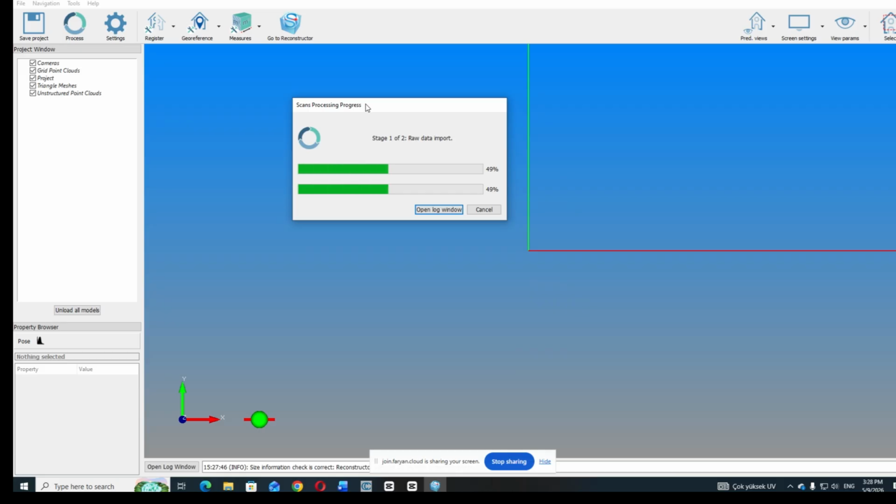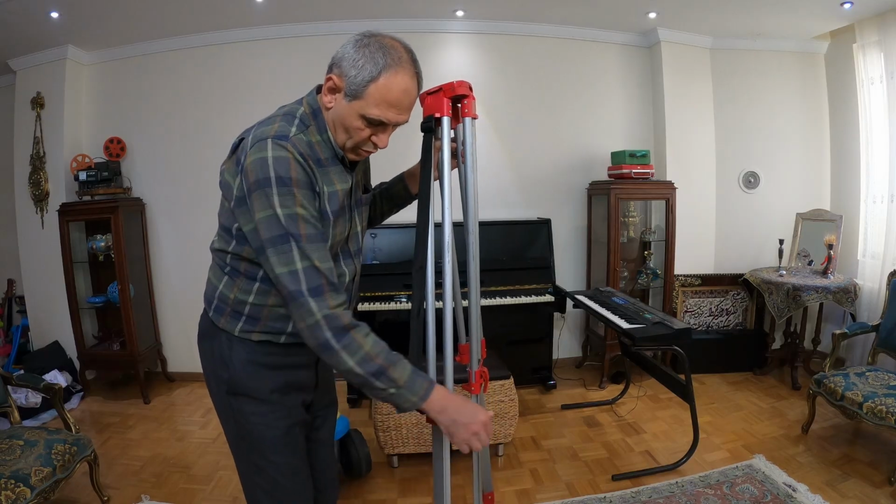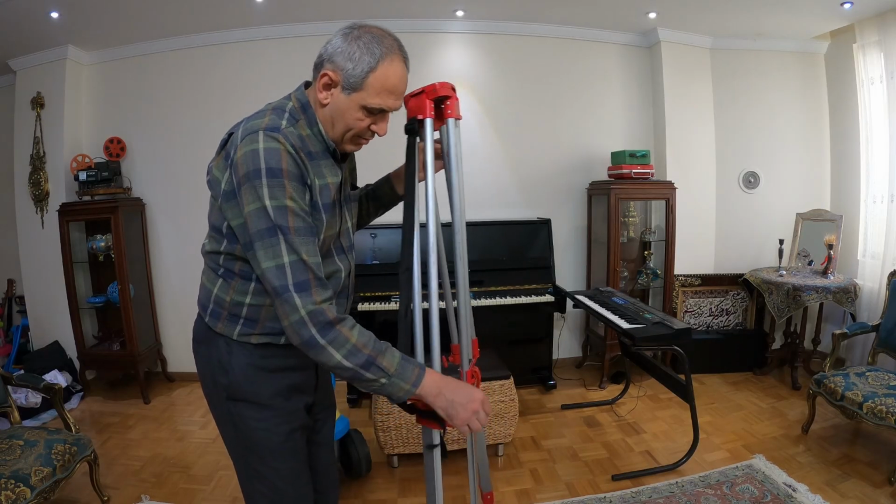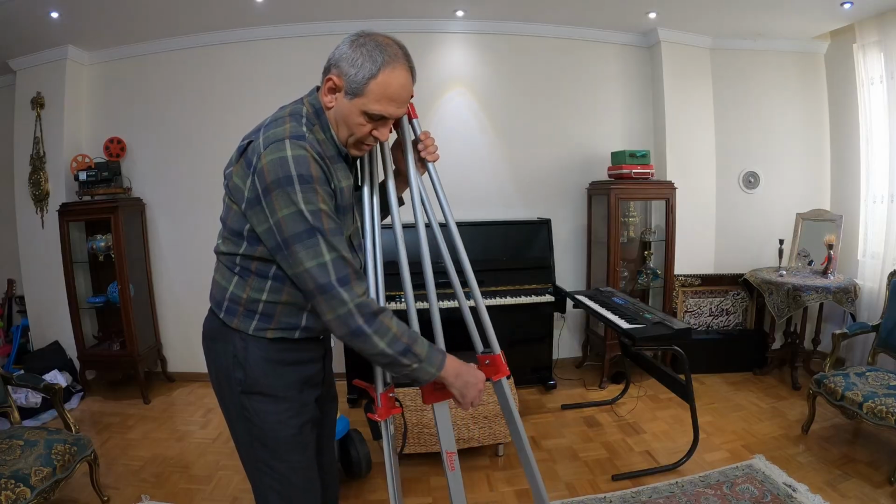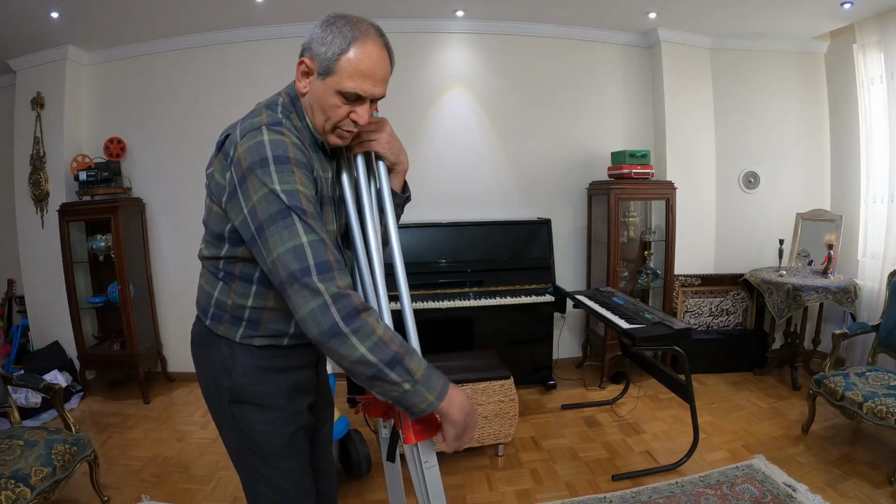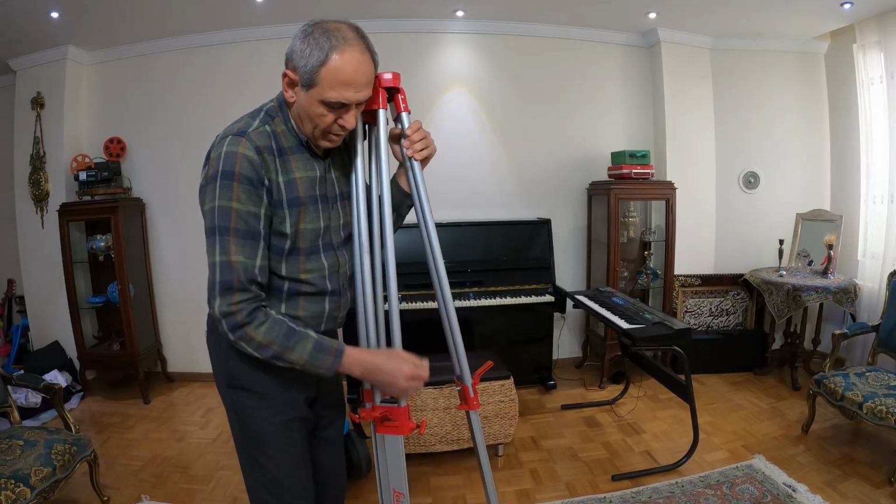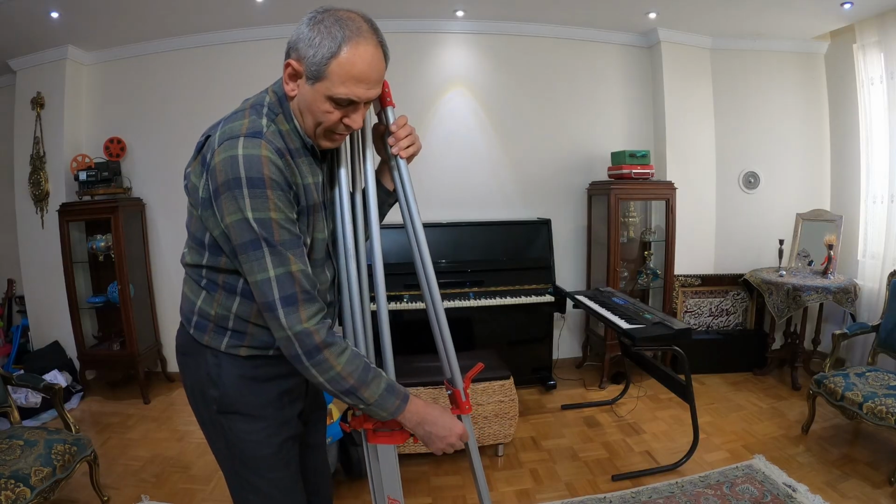Okay, first of all, you have to open one by one like this, and then this one, and the screw. Now these parts are for locking.